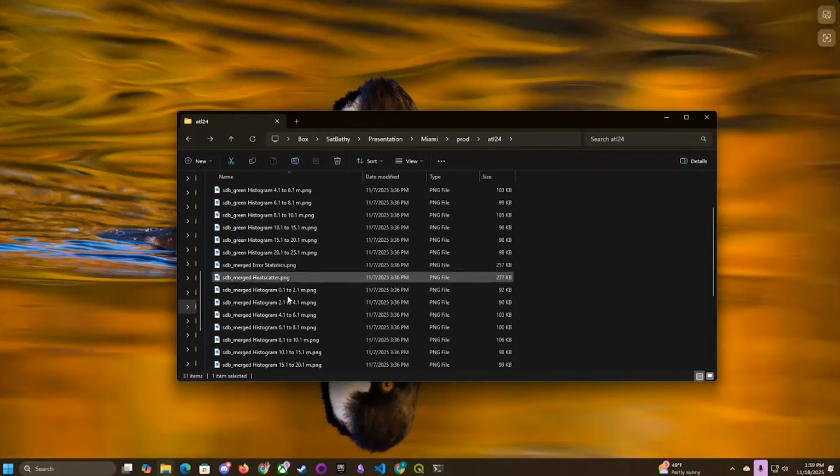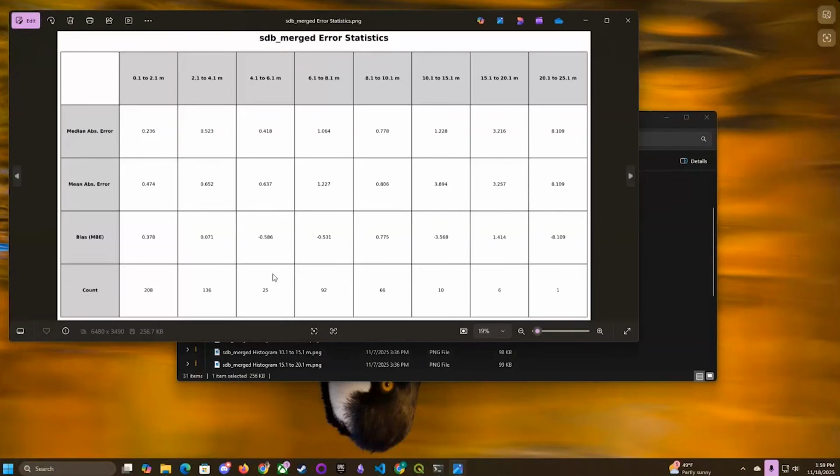We'll go ahead and look at the merged values. So in merged, we have error statistics. And so this will give you the median absolute error, the mean absolute error, the bias, and then the number of photons relating to that bin that we've done for the statistics. So from 0 to 10 meters, the bins are in 2-meter increments. And then from 10 meters onward, the bins are in 5-meter increments, just because in those deeper values, you can see like 10, 6, and 1 photon returns. The returns just get smaller.